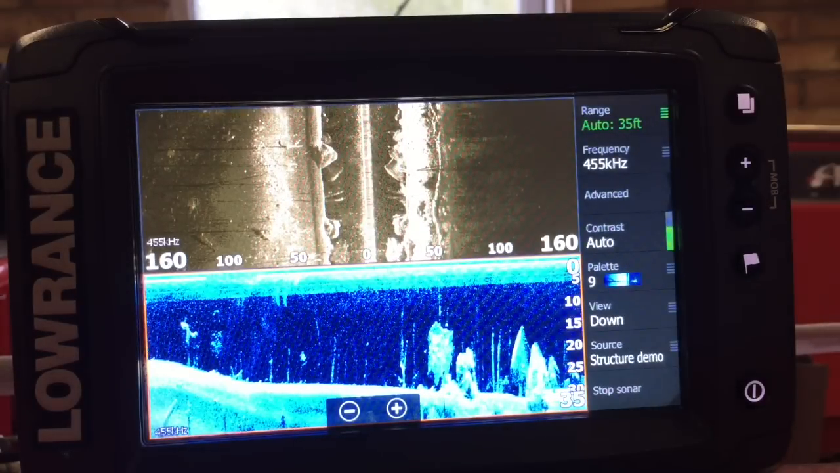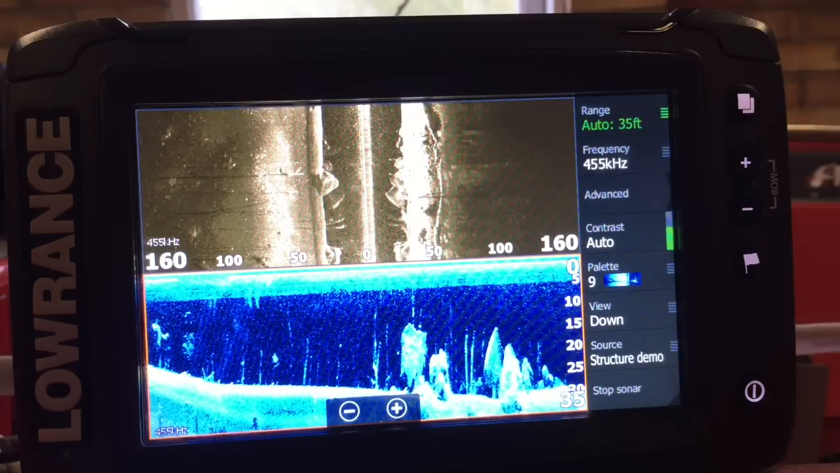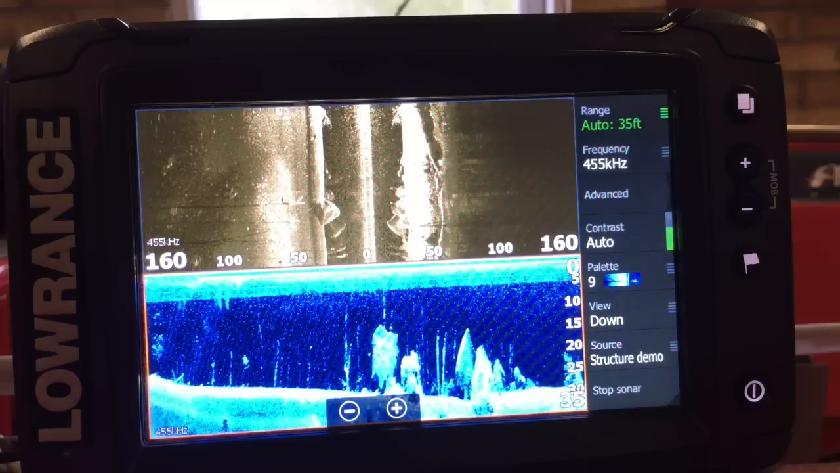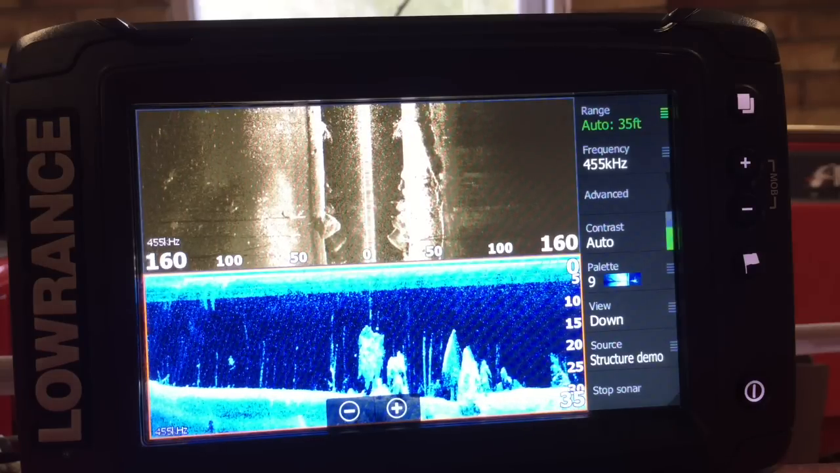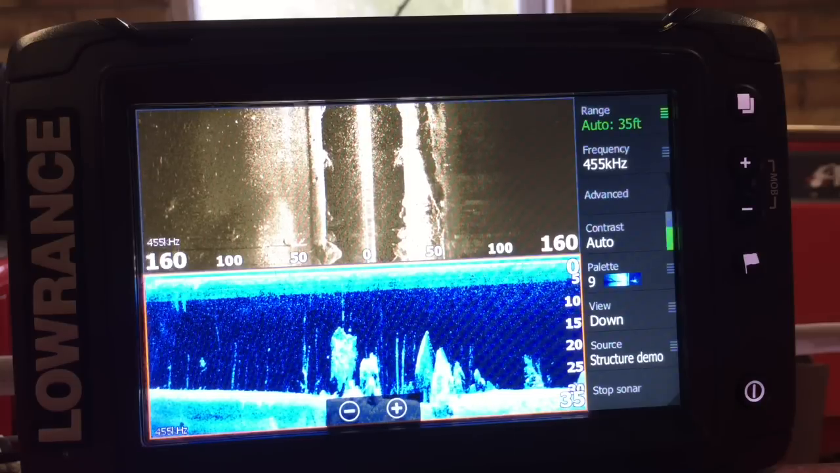Now, what happened when I got this, within about six weeks, Lowrance decided to bring out a 9 and a 12-inch version. Now, I had enough money for a 12-inch version, so I'm a bit gutted about that. But I'm stuck with a 7-inch version. But I can get it all on. But obviously, on a 12-inch, it'll look a lot better.